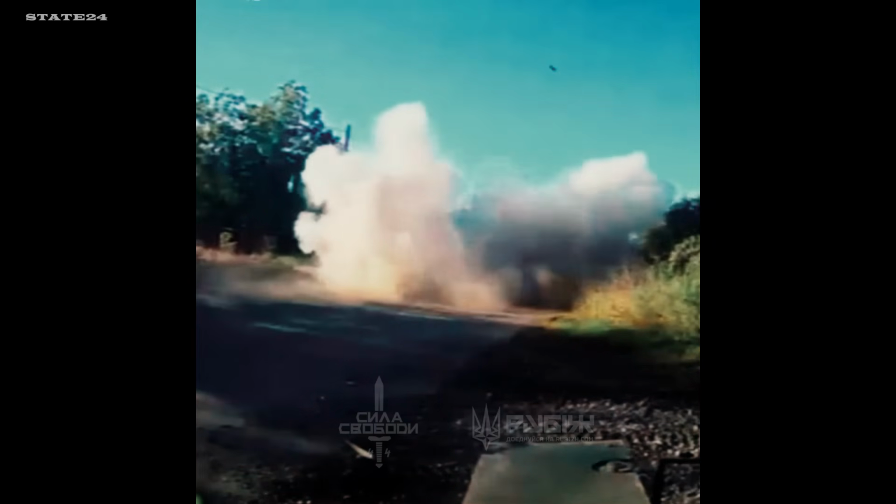The ambush drone that was waiting to strike never completed its mission. The UGV that was supposed to be the target came out the other side. A ground robot winning a duel against an aerial ambush drone. This is where warfare is heading.